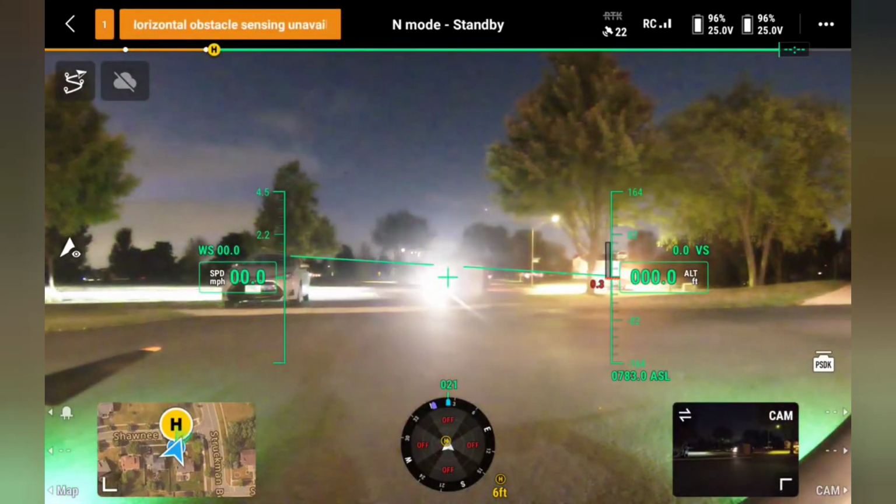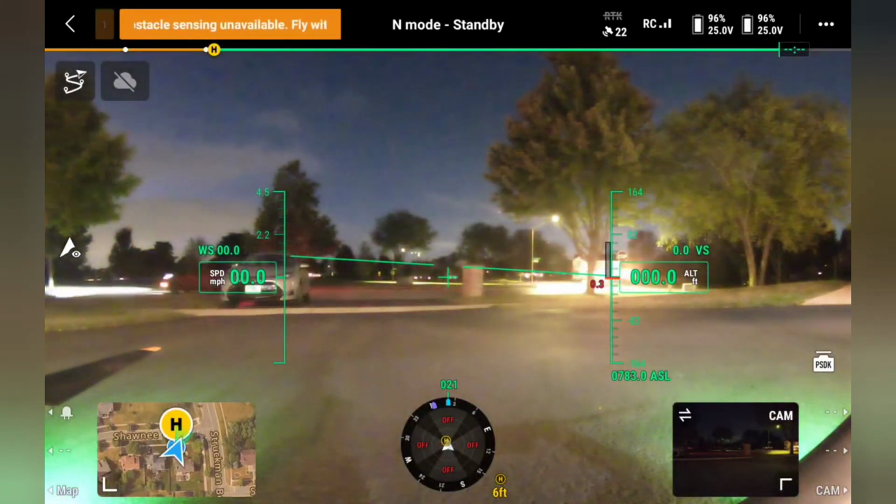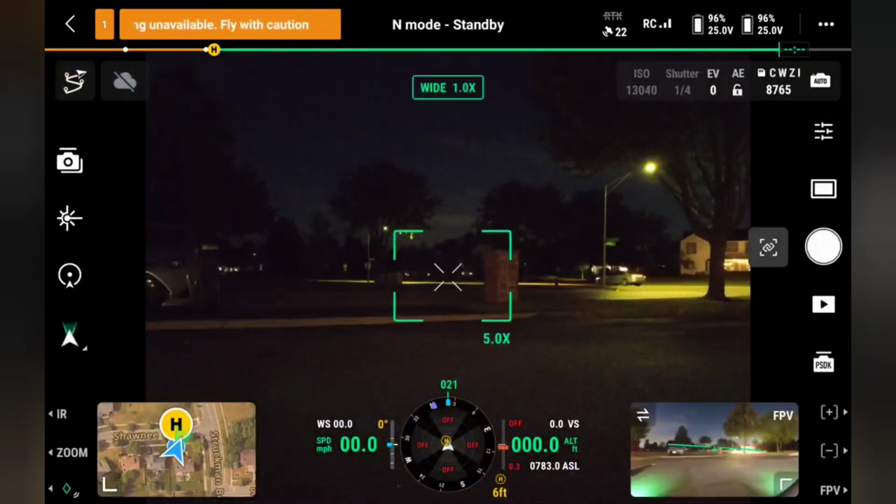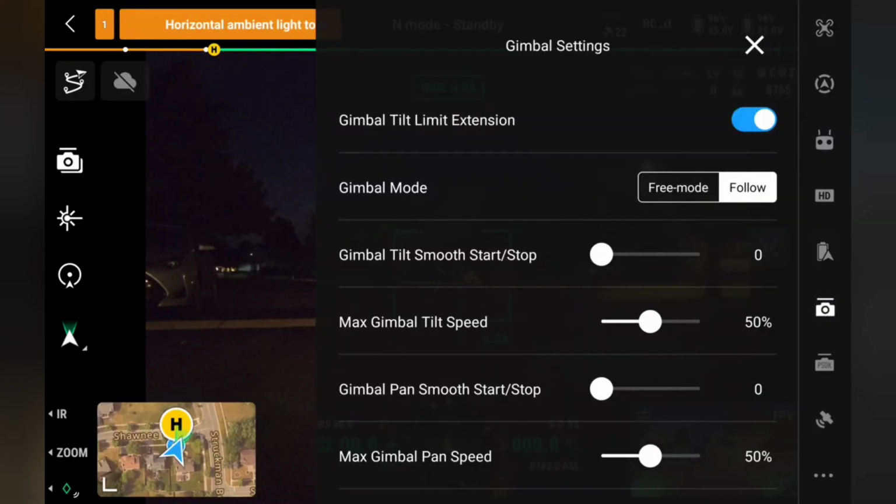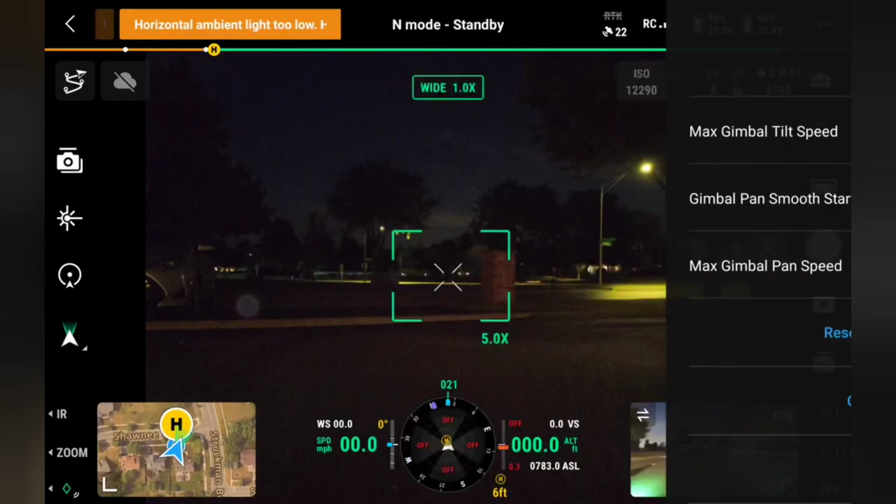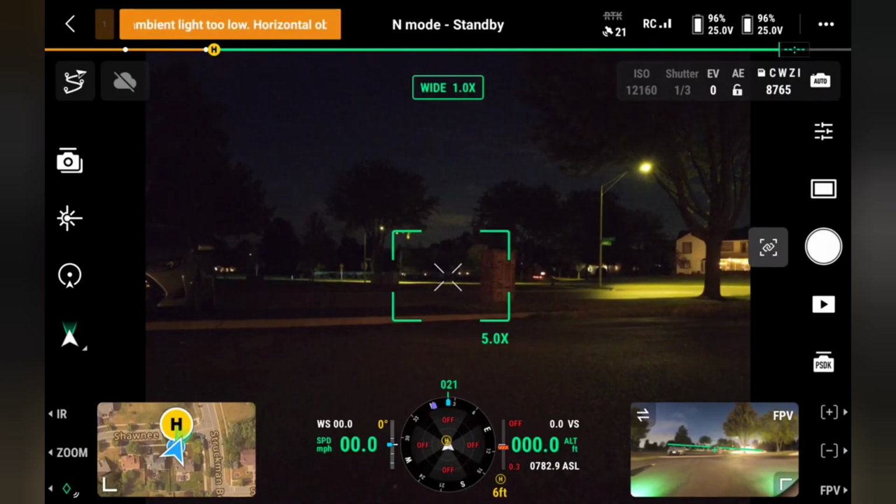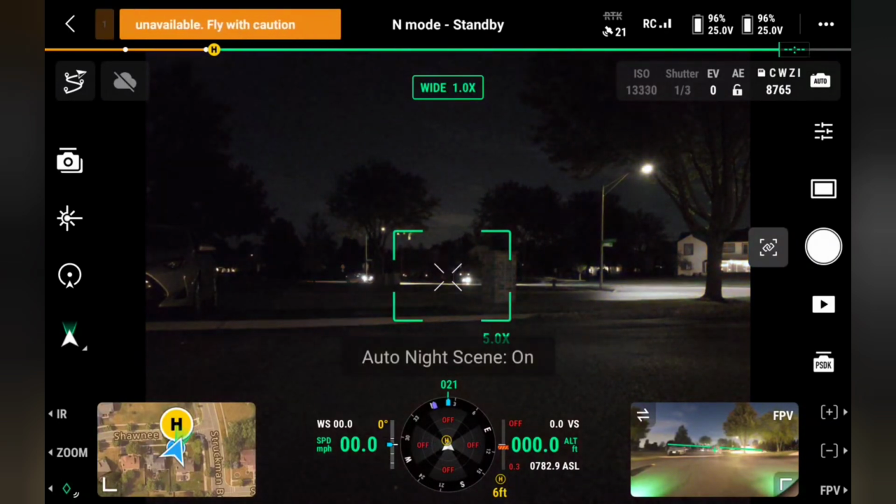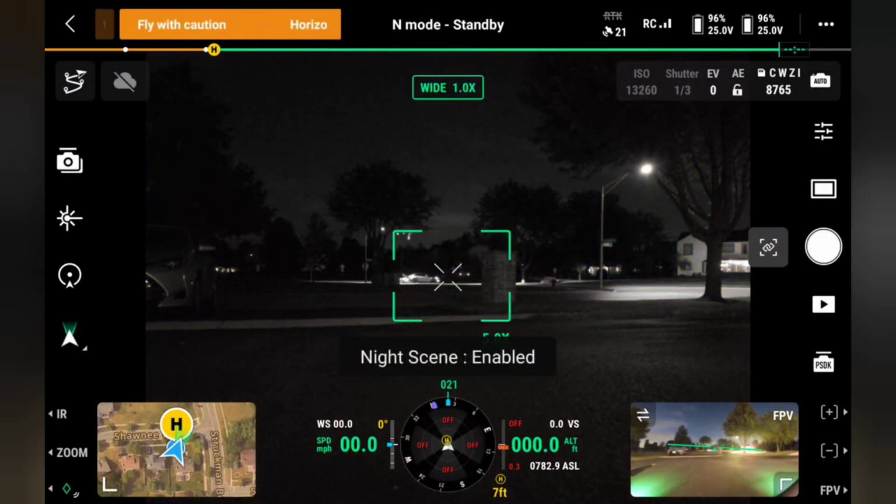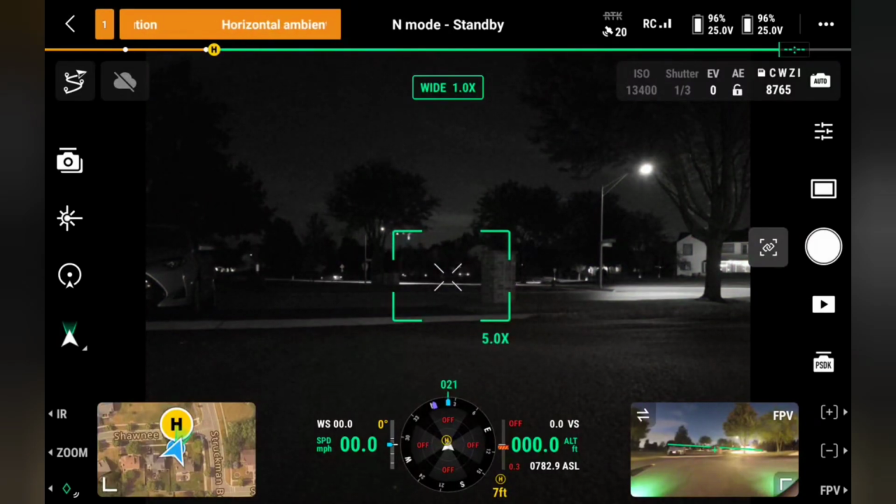So first off, I am going to change some settings. I'm going to turn the night scene on, I think. Night scene enabled. So that's the first thing I'm going to do.